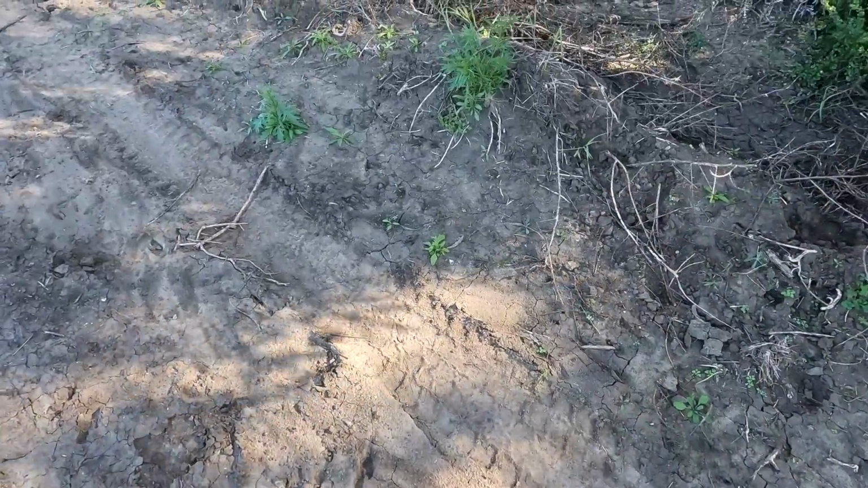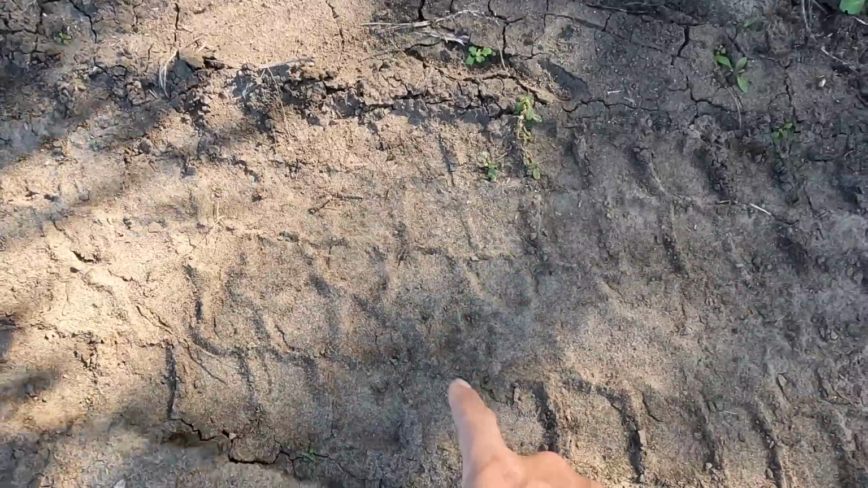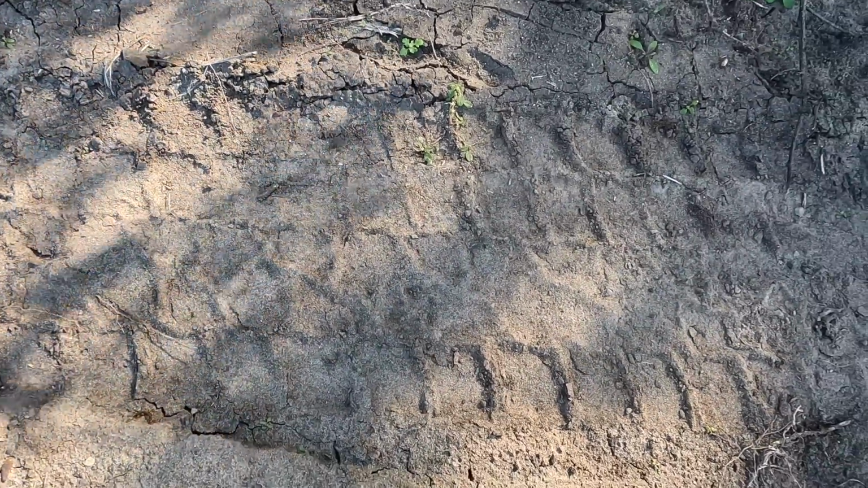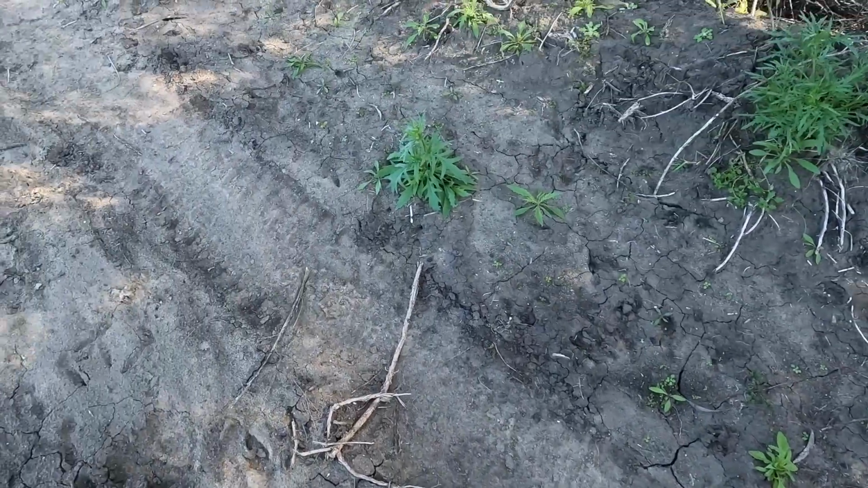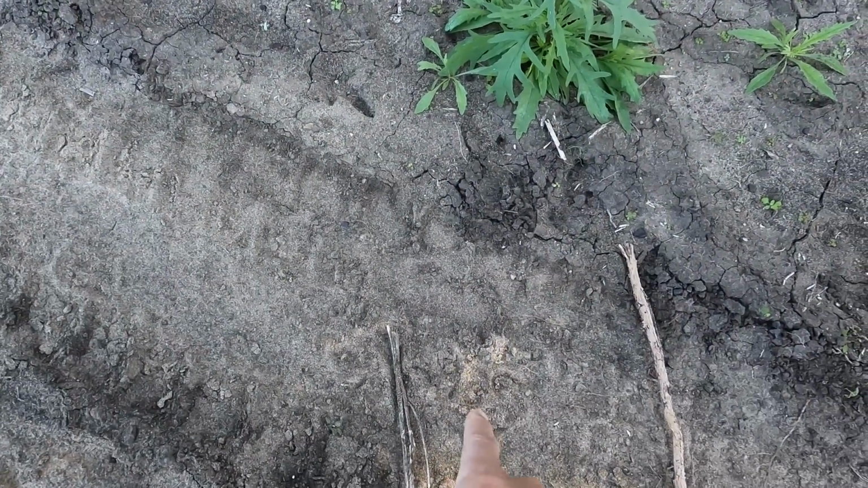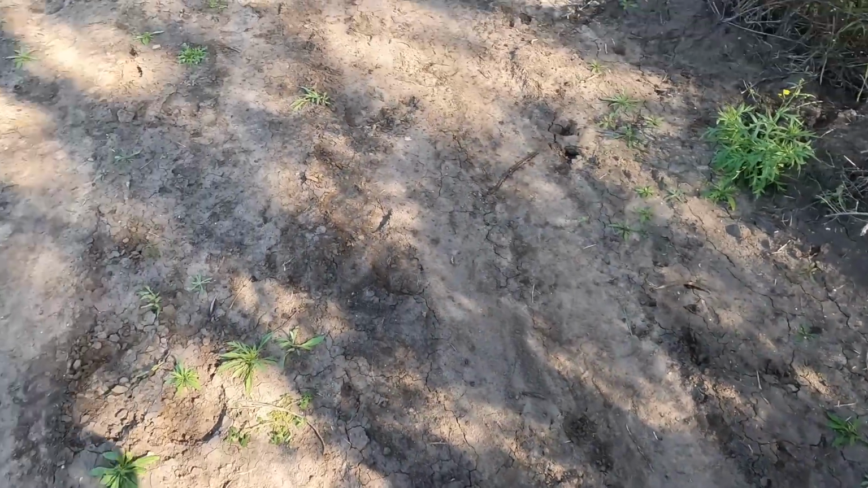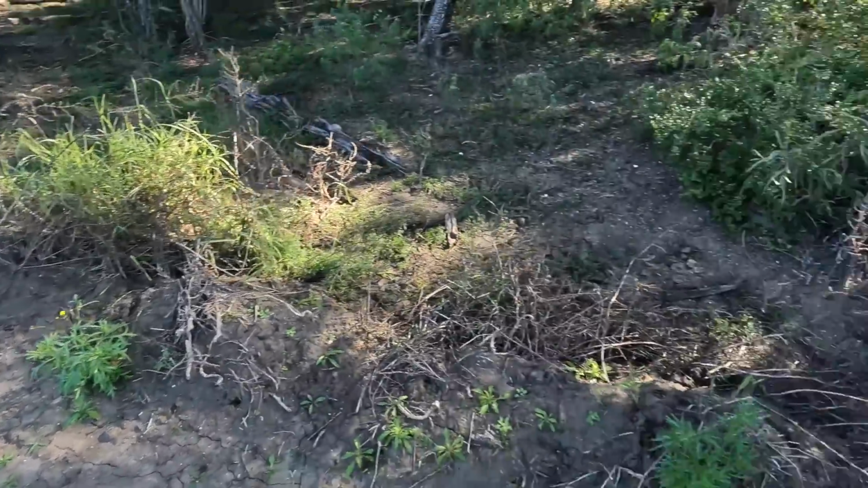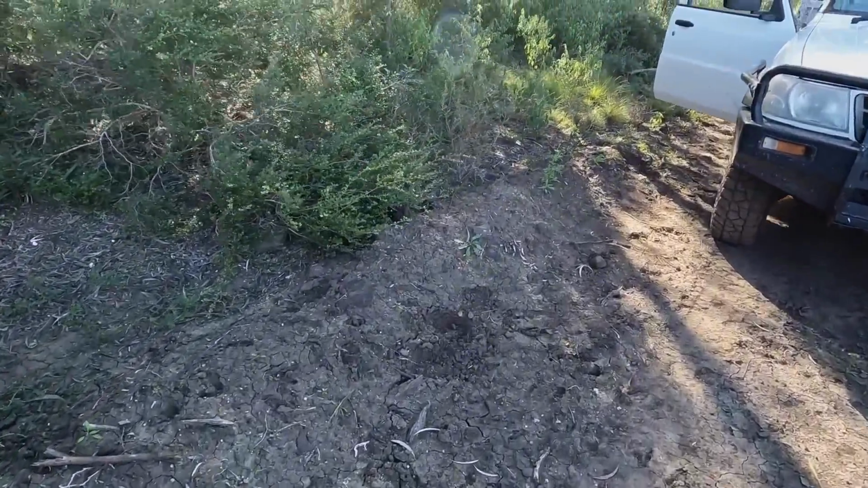See what happens. I don't think there's been anything along the track here either. Oh look, there's a footprint right here. Could be a fox, I think. Fox or a cat. It's a pretty big cat if it is a cat. There's another one going back the other way. There, so I think it could be a fox. Anyway, I might be able to get another one of them here yet. See what happens.